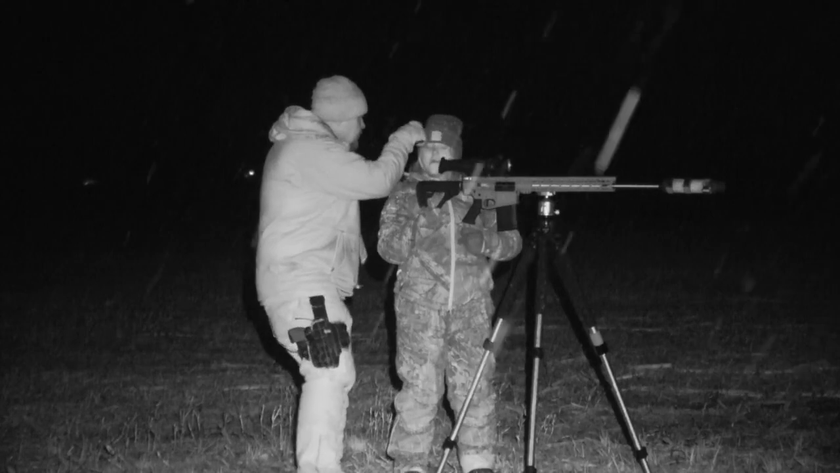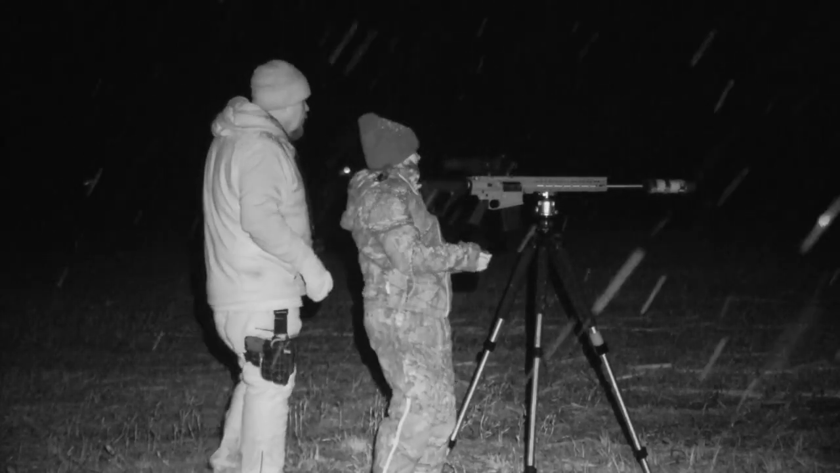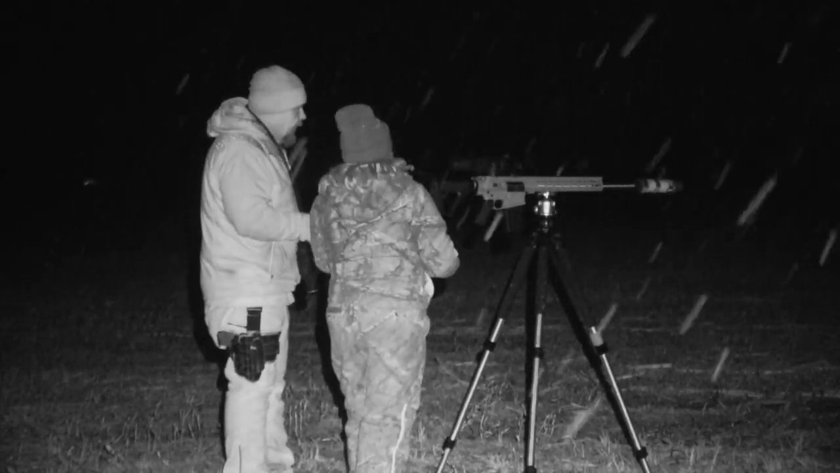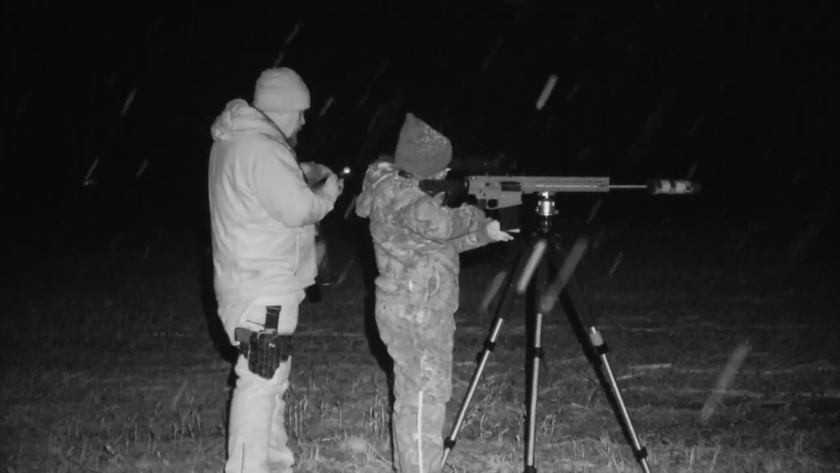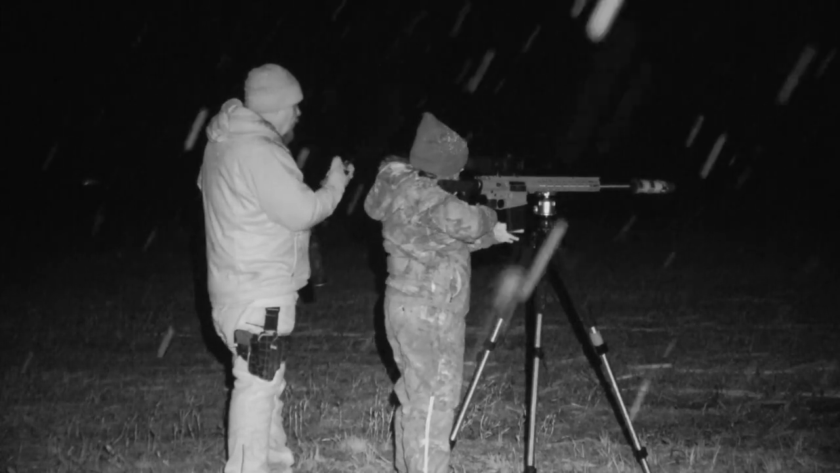I noticed a coyote was right here behind us. I go ahead and coax her to get on the rifle. I know it's time for me to do my part. I've done everything that I can do to this point. Now I have to try to get this coyote to come in. It's time for Dad to shine.